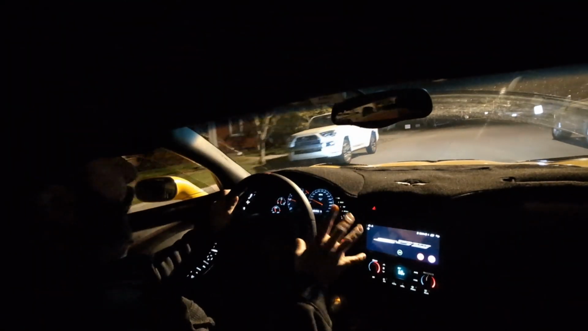Oh, and I did order a new spoiler for this guy. It might be a few weeks before I get to it, but yeah, we got a new spoiler, and it's not the same one, it's a different one. A little more aggressive, but it's higher.